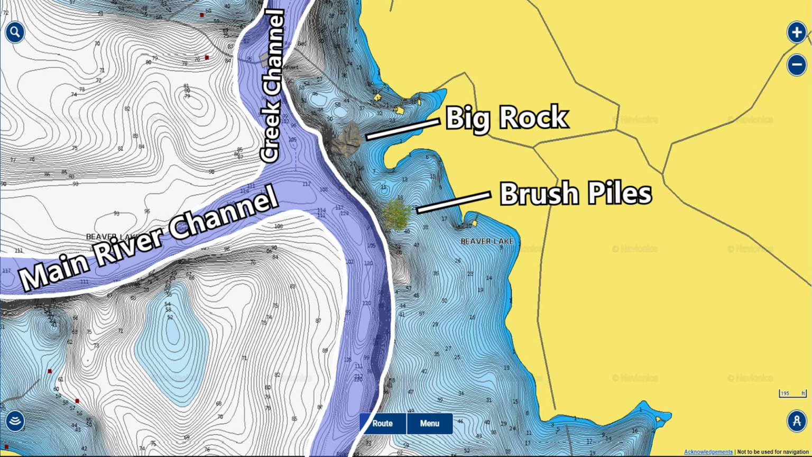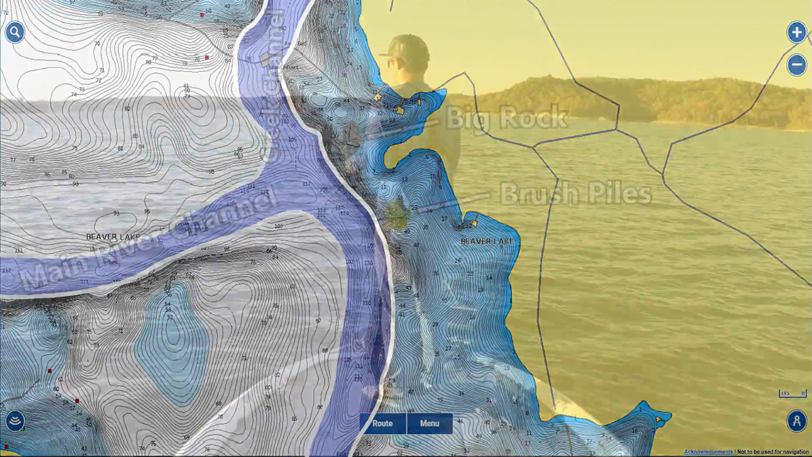And in the fall, these fish like to get really close to the edge of these creek channels and main river channels. And so this is just a great spot. It's in the mouth of a creek, right off the main lake with some really good cover. A perfect spot to find fall bass.